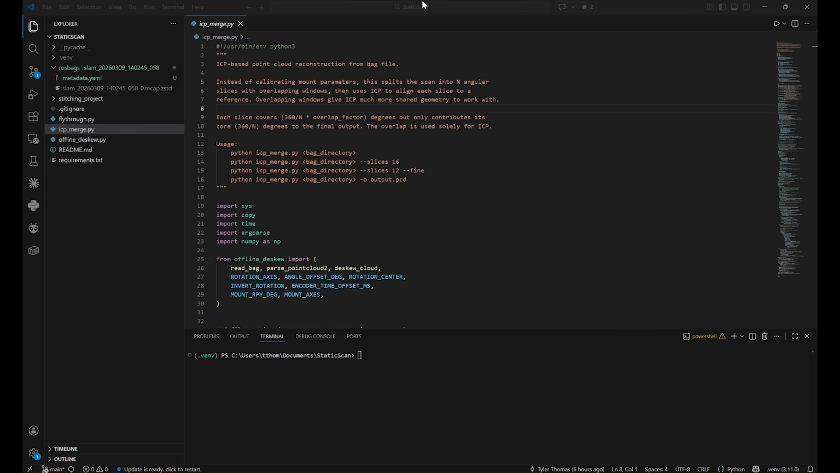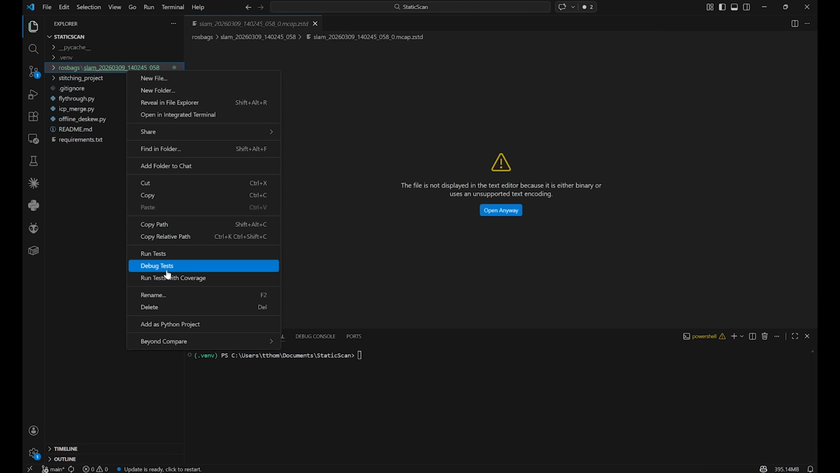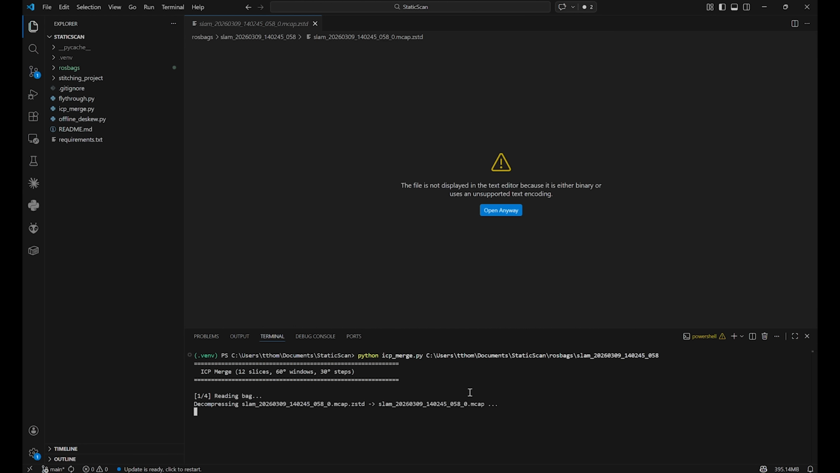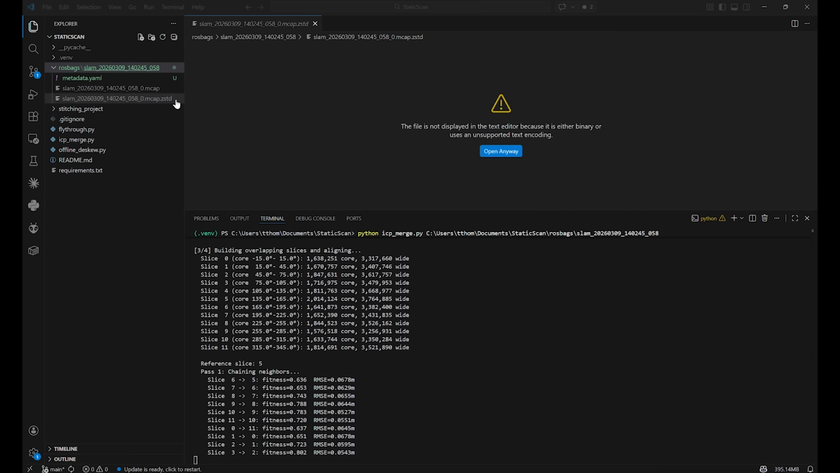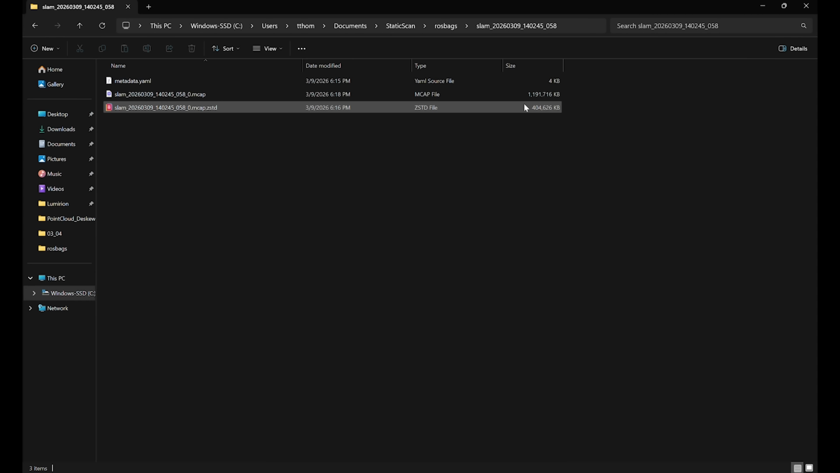Alright, so here's where the file downloaded. Got it right here. So next up, we are going to run the ICP merge here. Let this run, and this will create a point cloud file. Takes a little bit, depending on the size. Also, for reference, this 2-minute long scan was 400 megabytes compressed, and then a little bit over a gig decompressed.